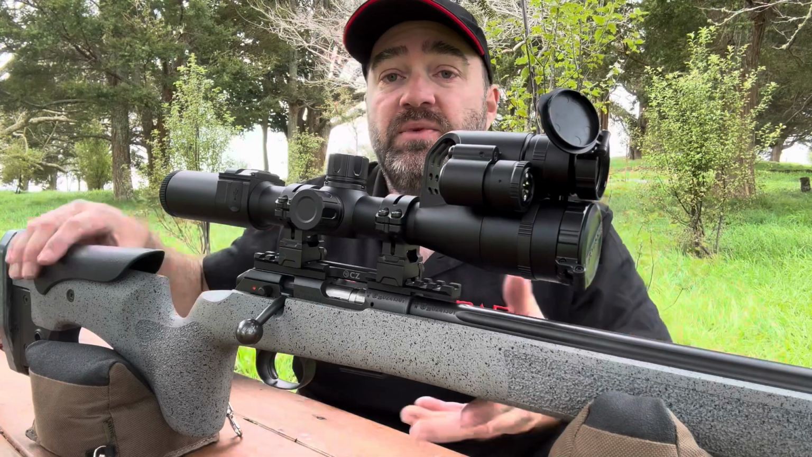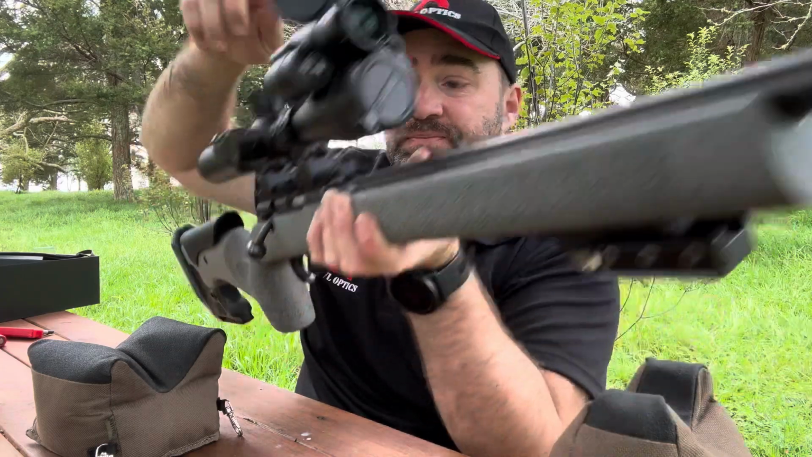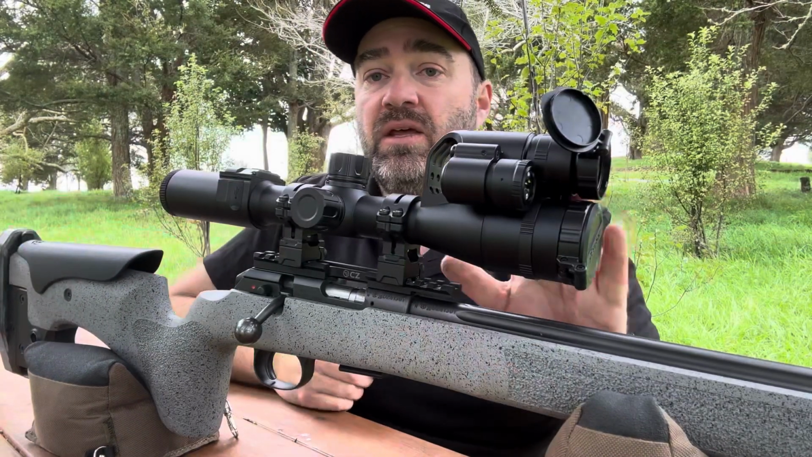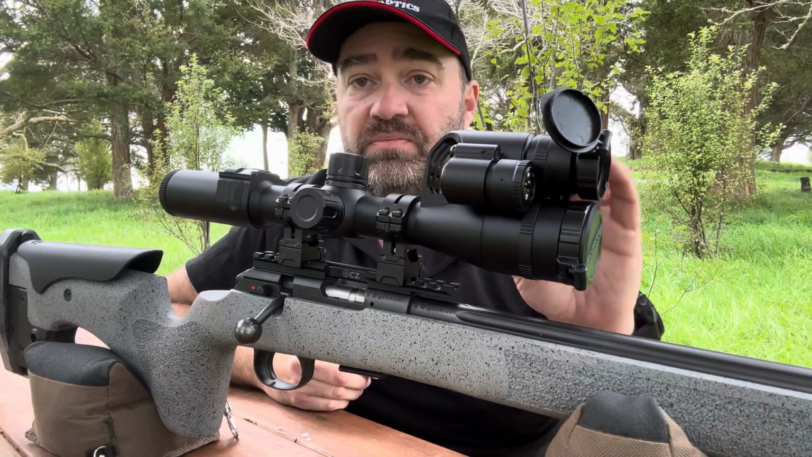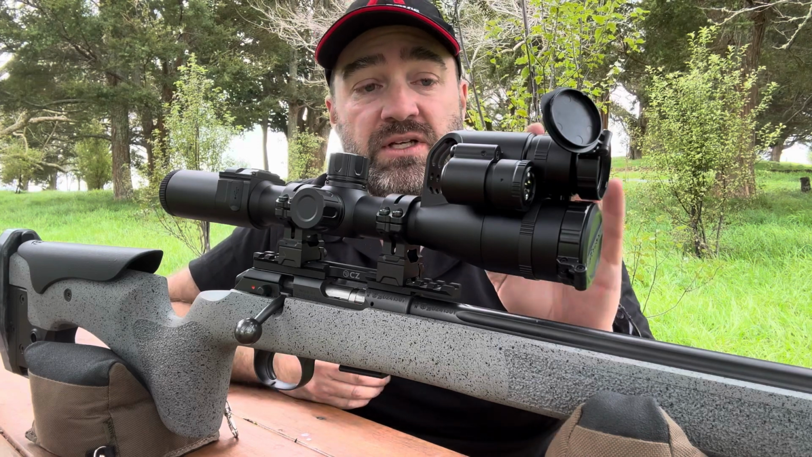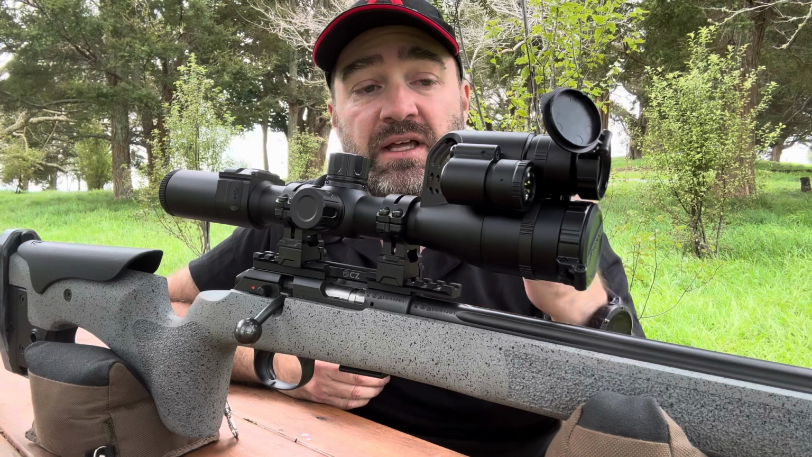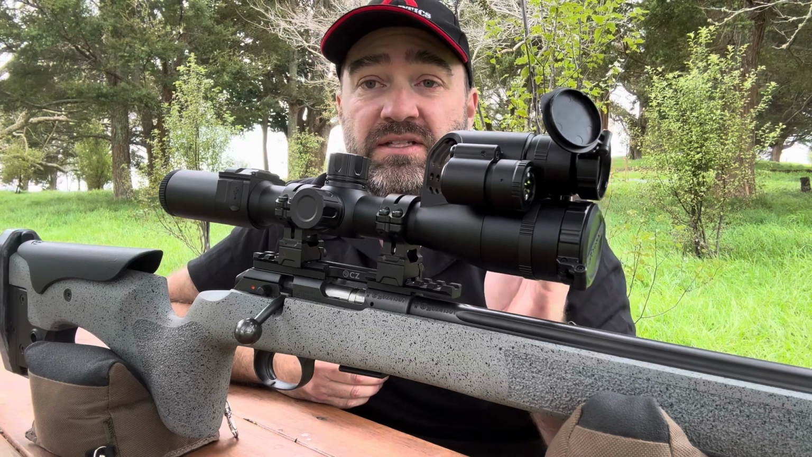On the other side here, we have a laser rangefinder, which in a scope of this price needs to be in there. It's just a very important feature. It's a small design, nice and compact, not getting in the way. Now the laser rangefinder is rated to about 1,000 metres.